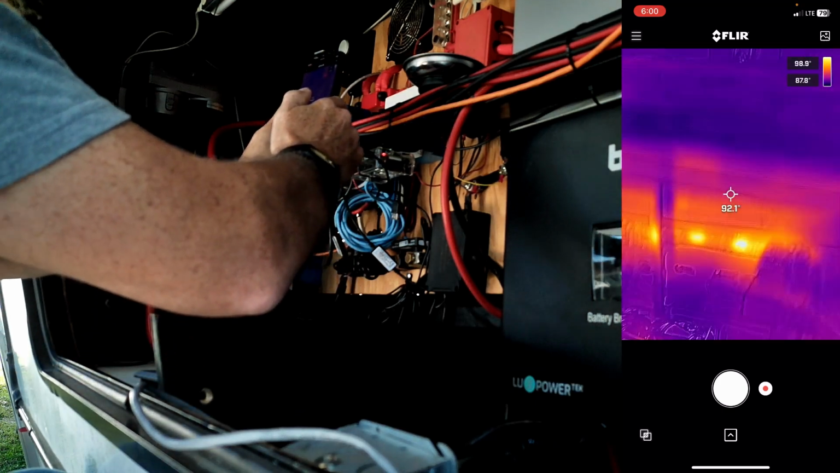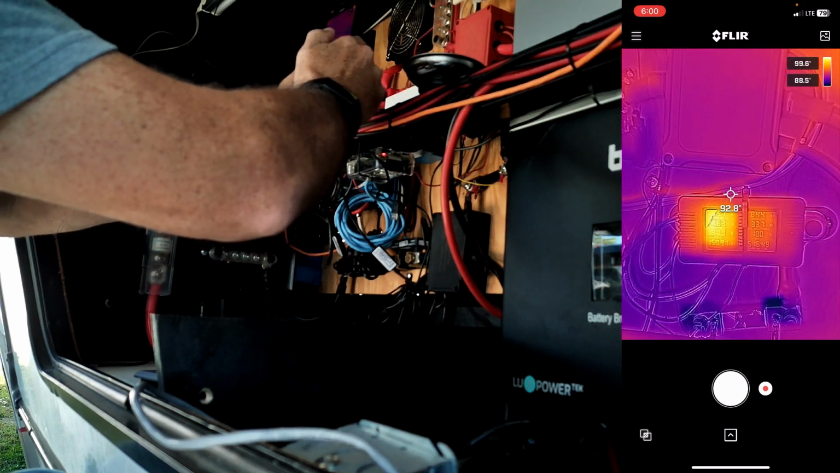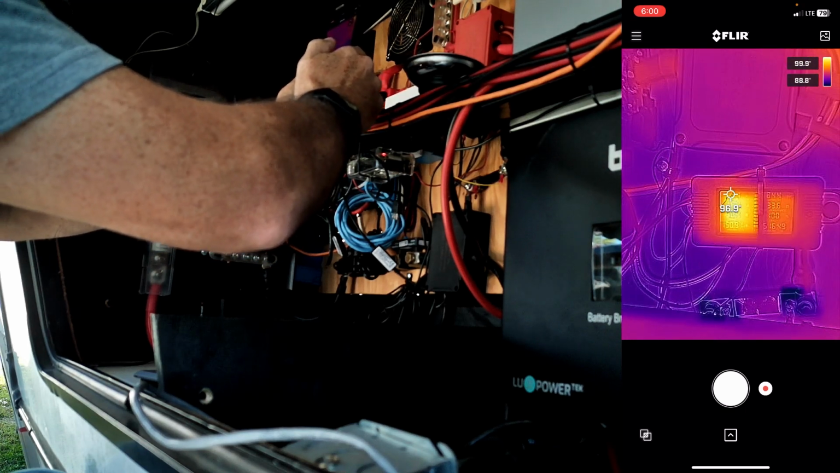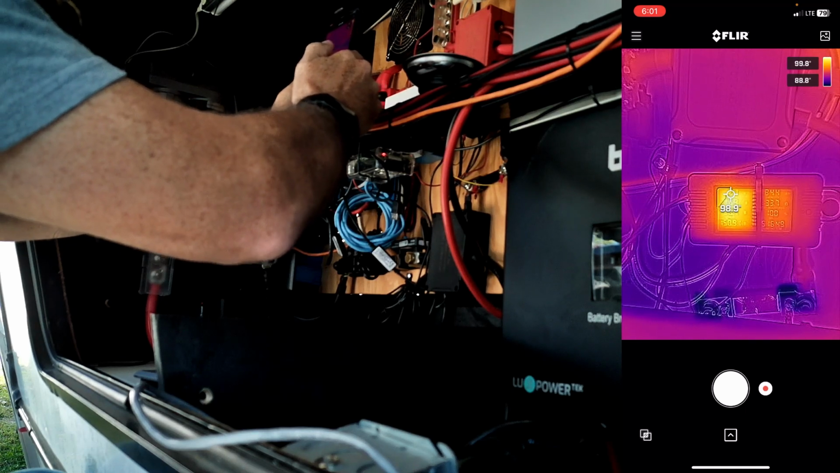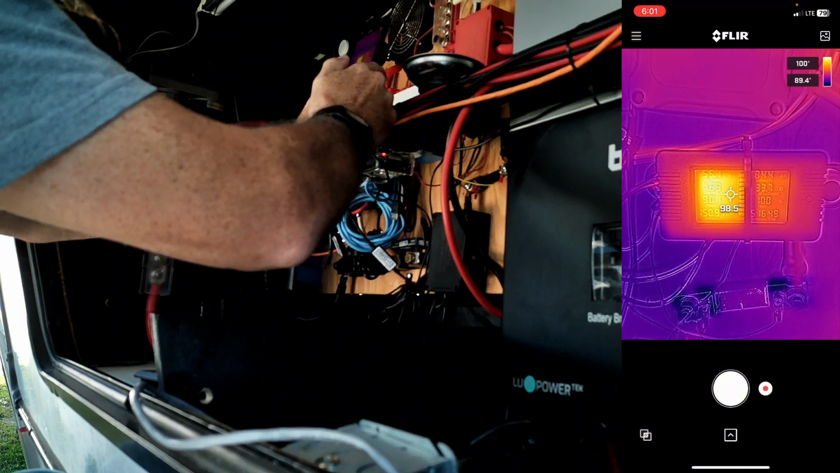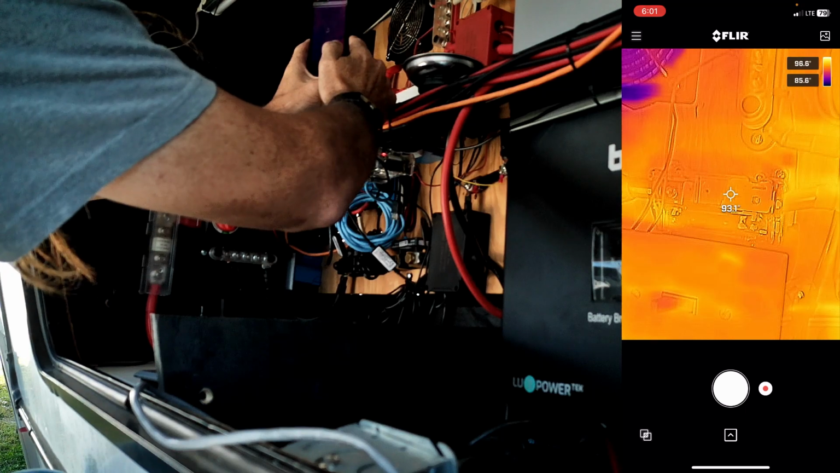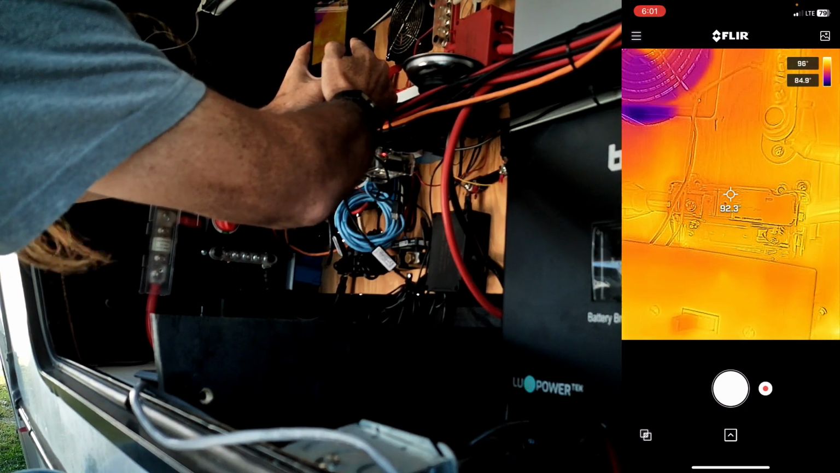And I'm going to go up here a little bit. I've got this device here, which is just an amp meter. It is running at 96 degrees. It is a 12 volt, or the 48 volt leading to my 12 volt step downs on the other side. We'll get to those. I do have a fuse here.